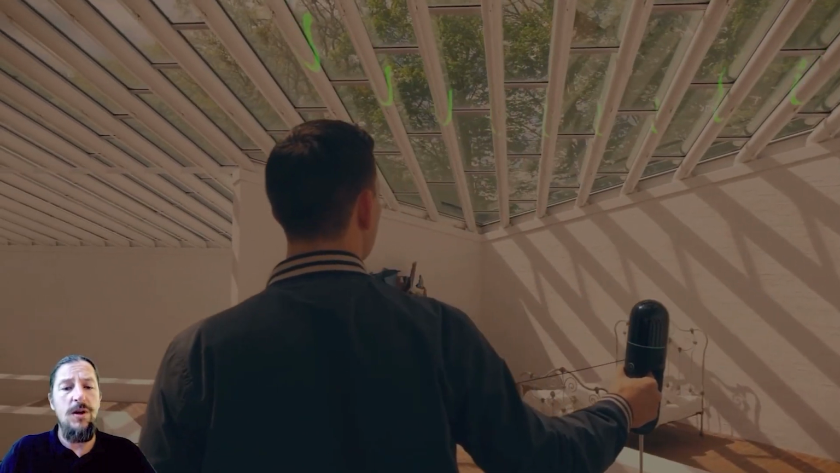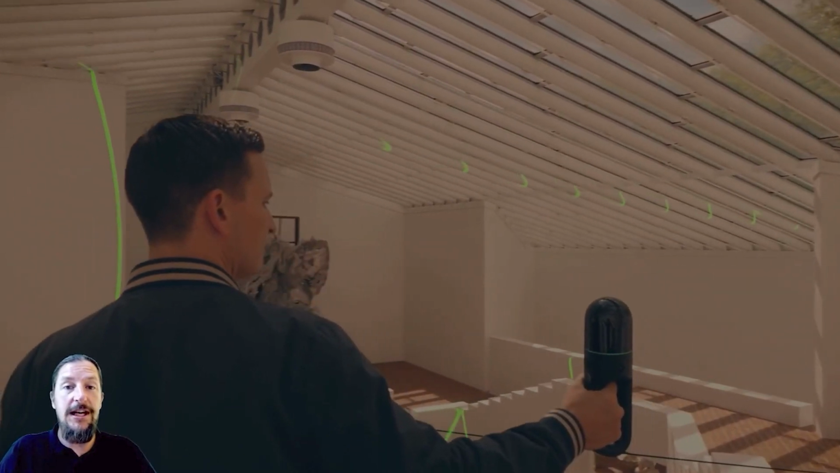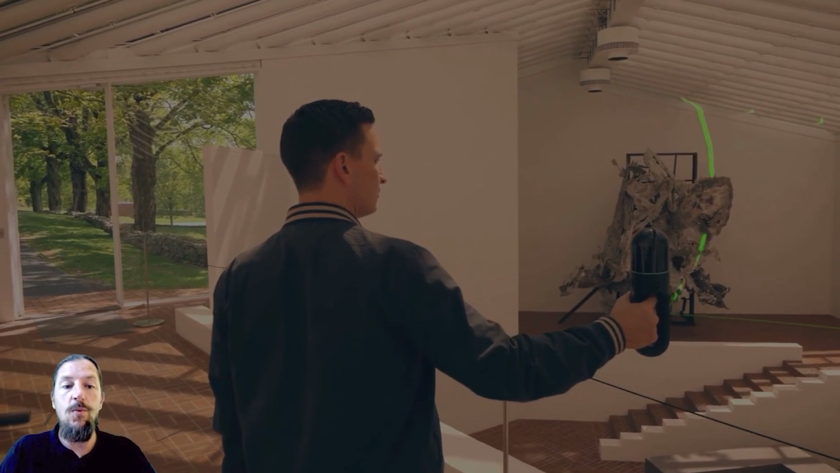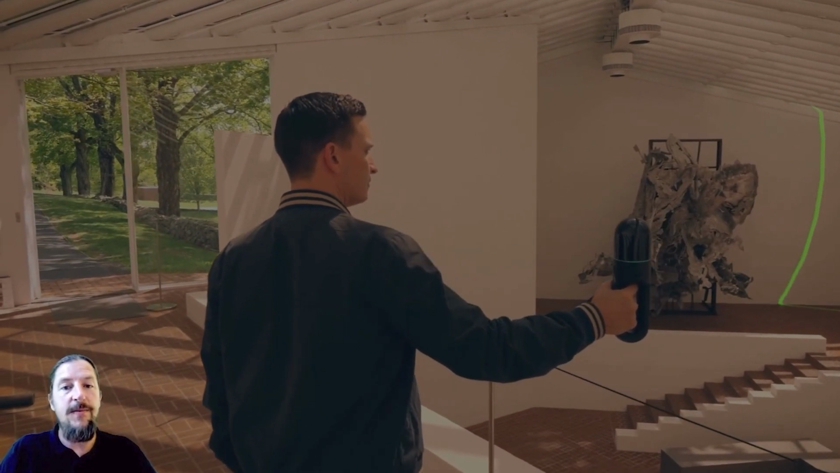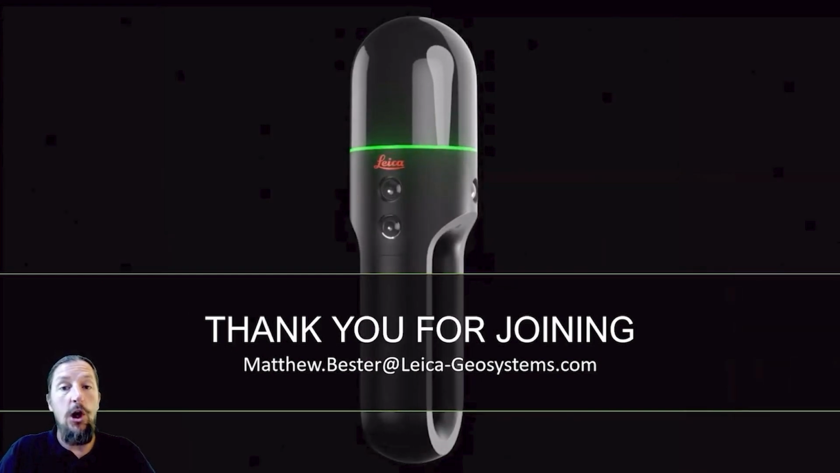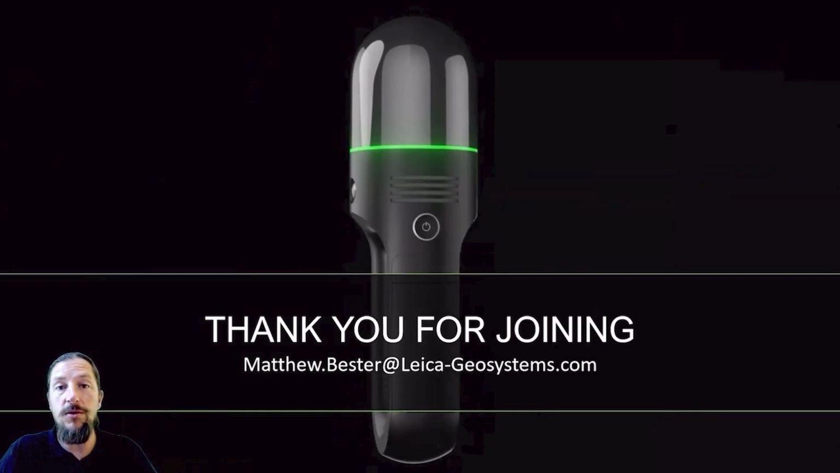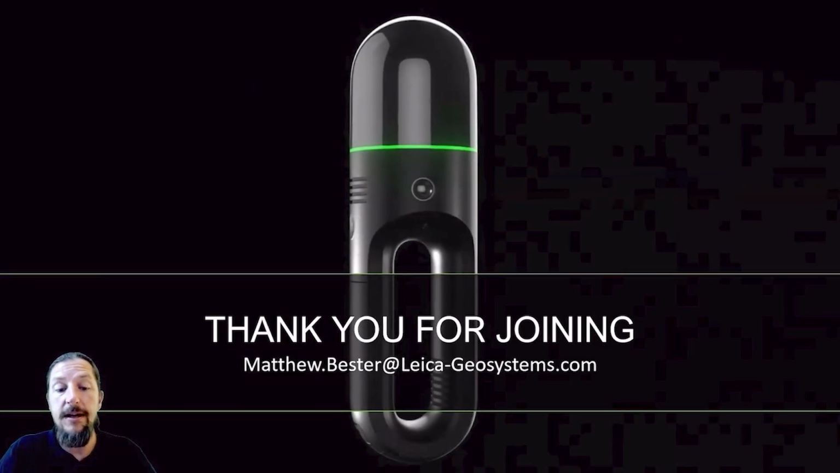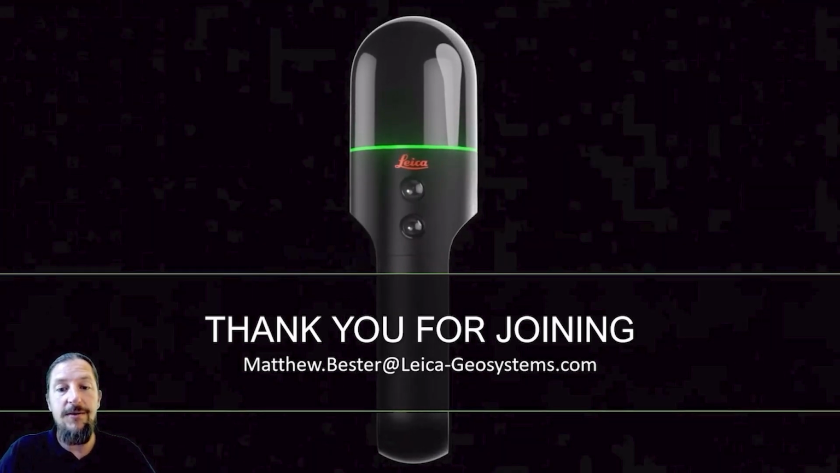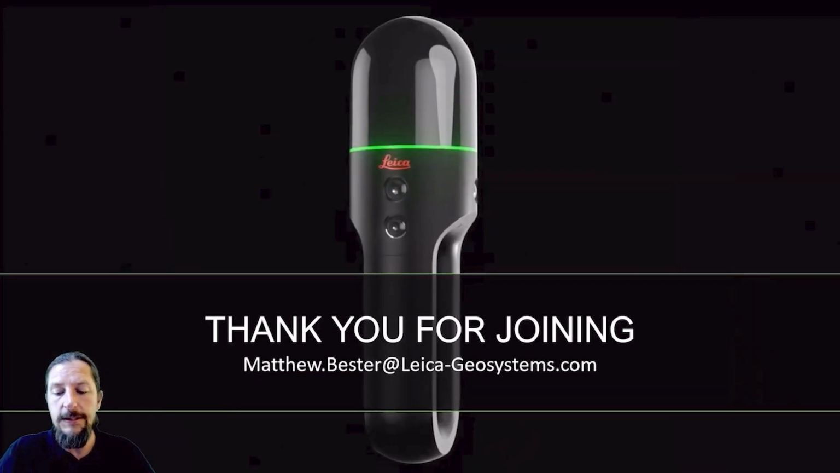So once again, we know how the system works, how to initialize it, how to walk with it, how to use the application, what to look out for, what the best practices are. These systems are easily available globally for purchase or for renting. Get in touch with your local Leica distributor or with me. There's my contact details there if you'd like, and I'll be able to point you in the right direction to get your hands on one of these instruments for capturing for Immersal.